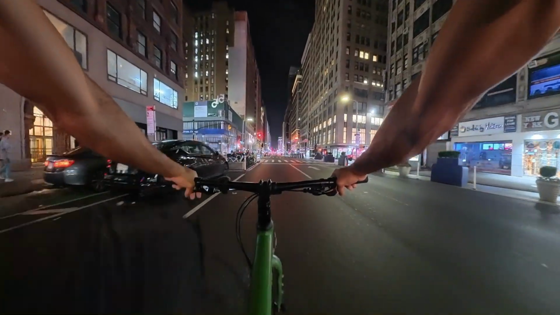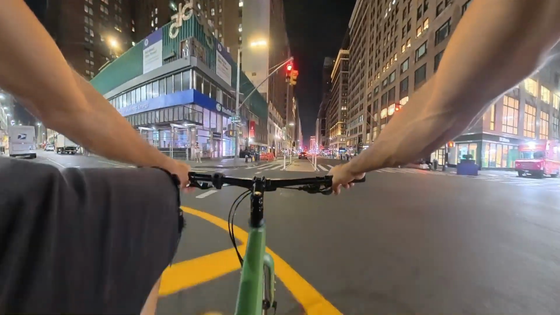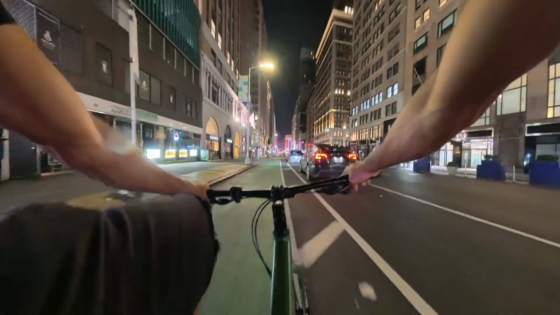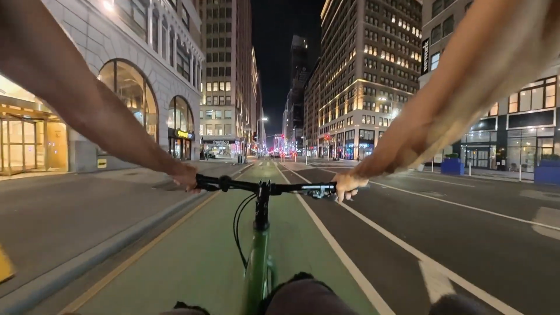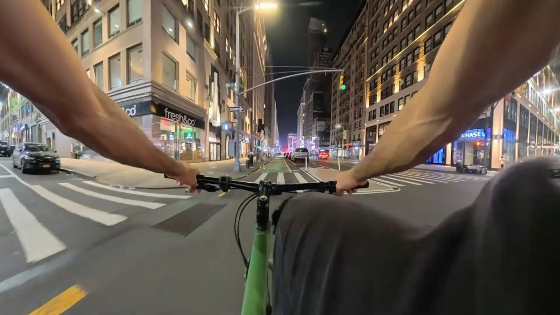Nah, I mean, there's nobody riding their bikes right now. Wide open, beautiful night too. It's really hot and humid out, but on the bike, it feels good. The breeze feels real nice.